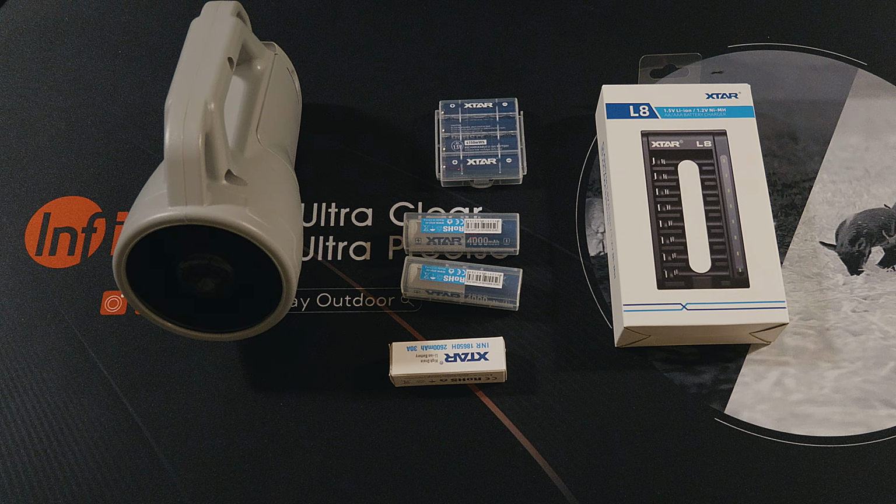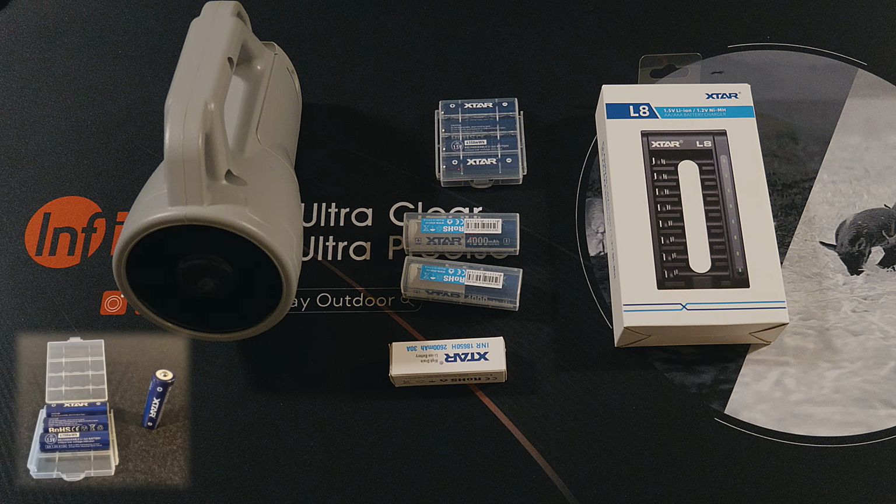And I was going through AA batteries quite quickly and it was beginning to annoy me, so I wanted a rechargeable battery, and it was a coincidence, but Xtar actually contacted me at the time and asked me if I wanted to try their AA batteries, which I said yes, I'll give them a go.